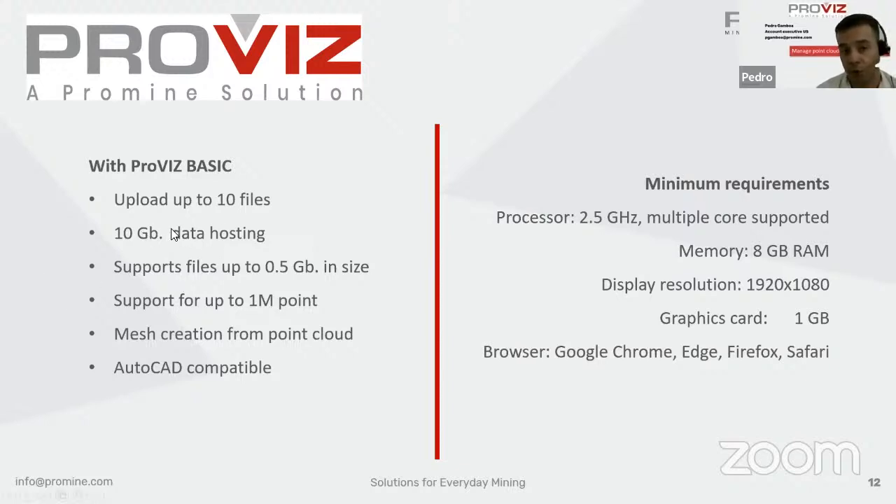You have up to 10 gigabytes of data hosting. Each file can be up to half a gigabyte in size, and 1 million points are supported in each point cloud file. We can create meshes from those point clouds, and it's compatible with AutoCAD.